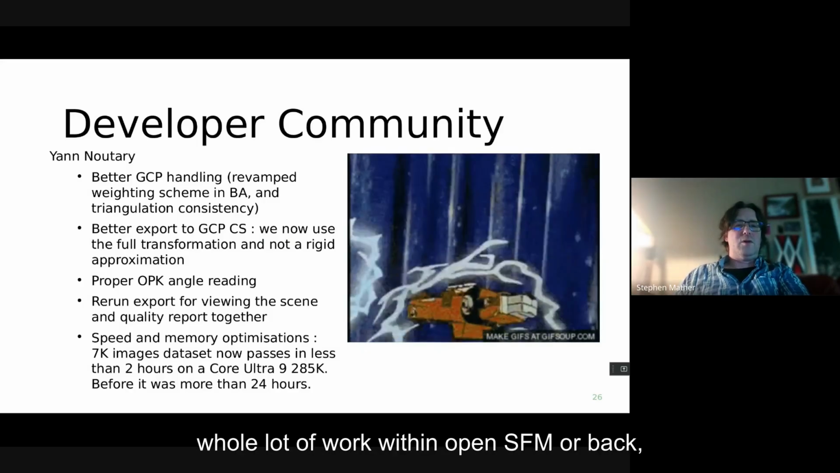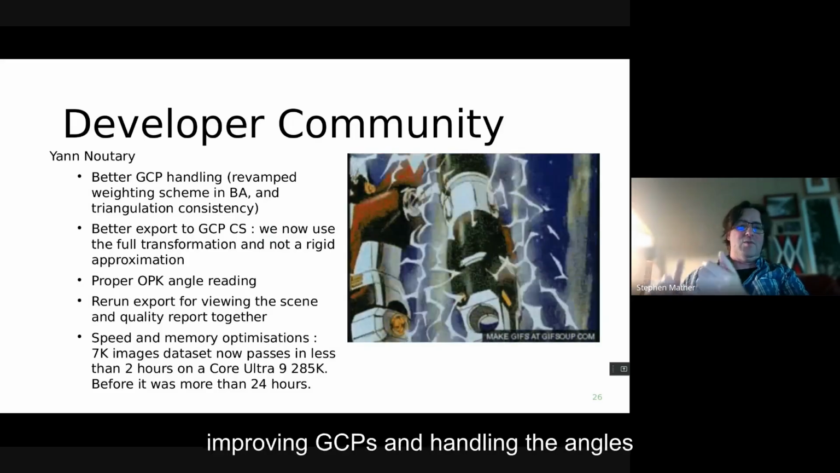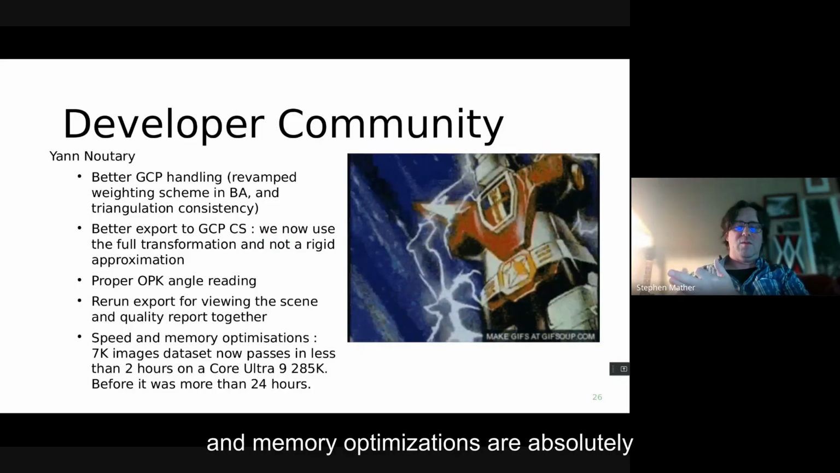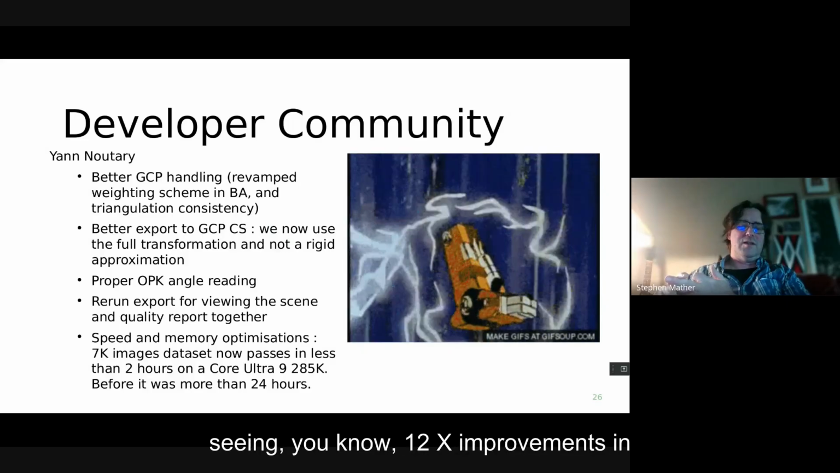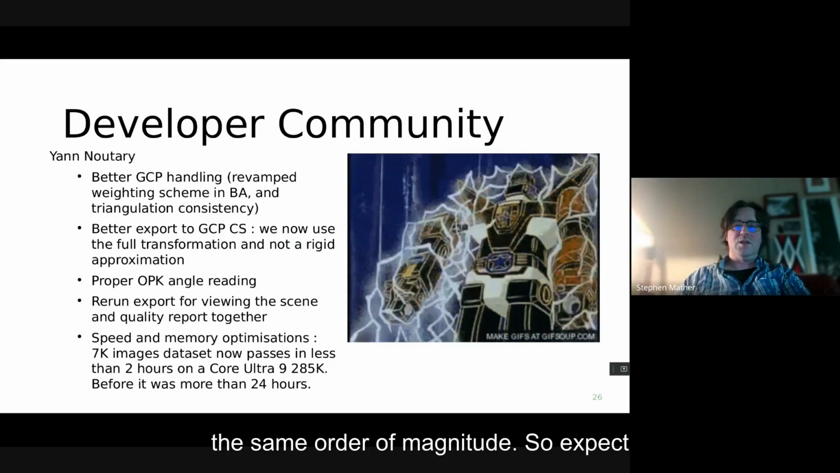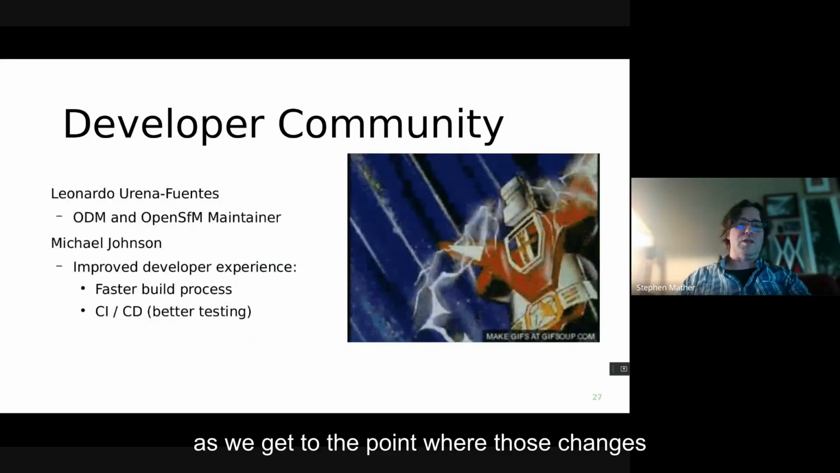But he did a whole lot of work within OpenSFM, one of our background libraries, improving GCPs and handling the angles from drones, and ensuring that speed and memory optimizations are absolutely state of the art. We're seeing 12x improvements in speed and memory improvements that are of the same order of magnitude. So expect some really exciting things in that space as we get to the point where those changes are being implemented.